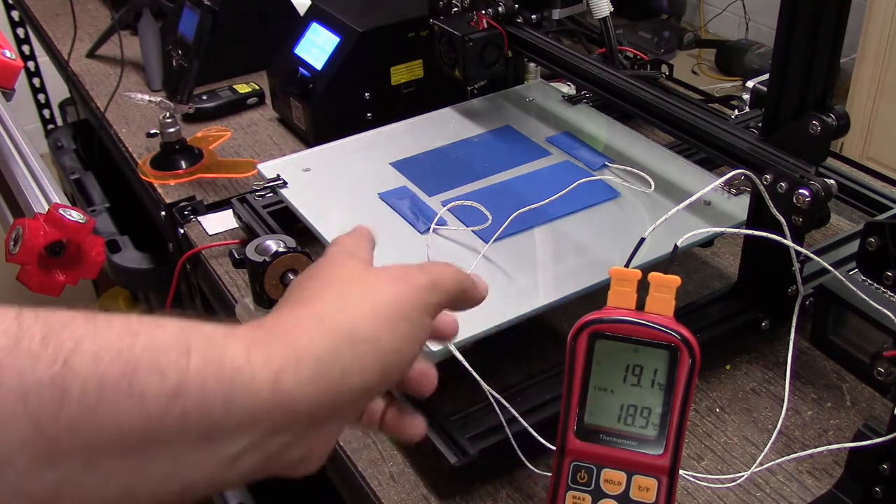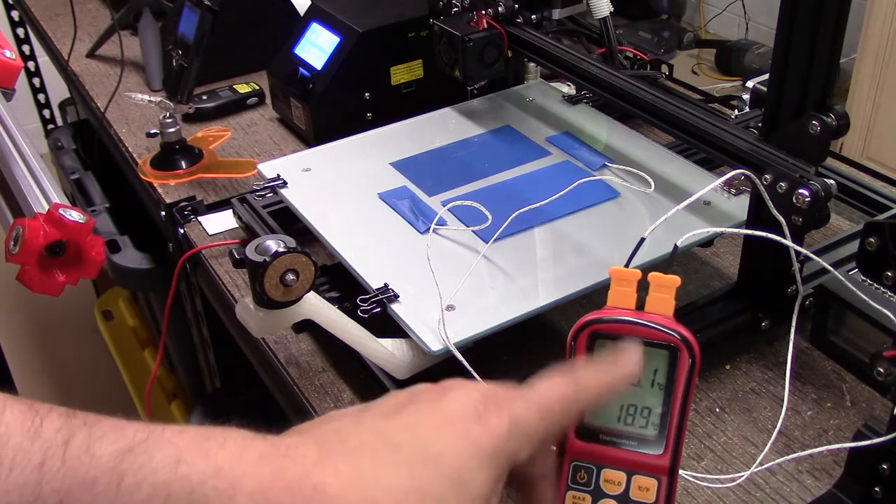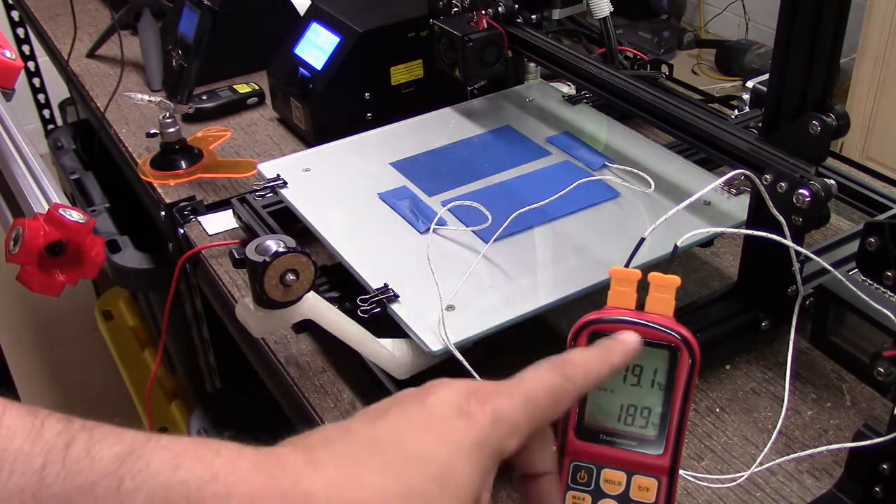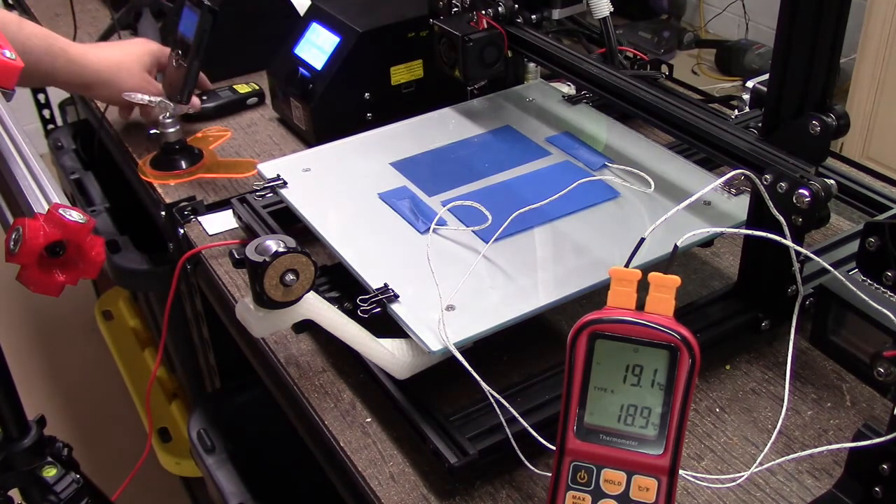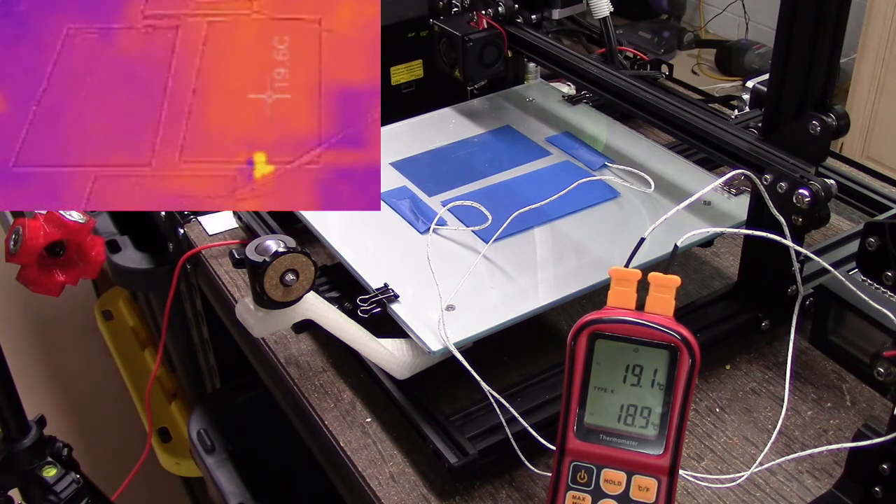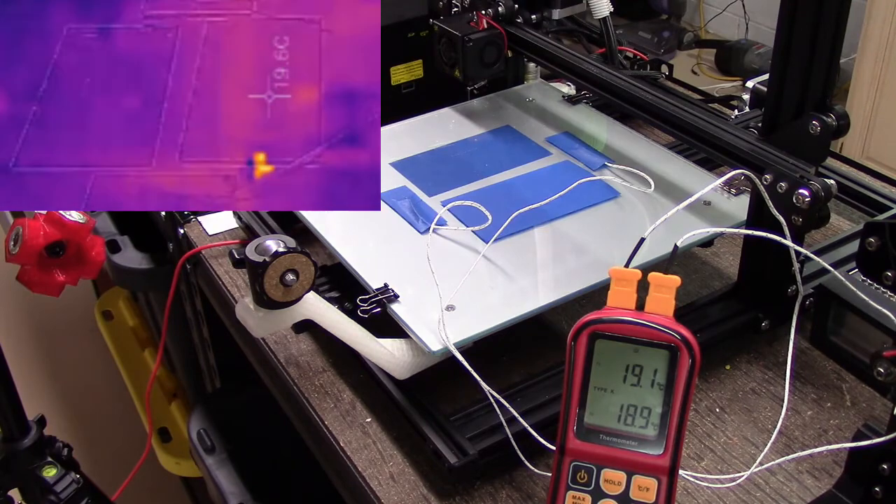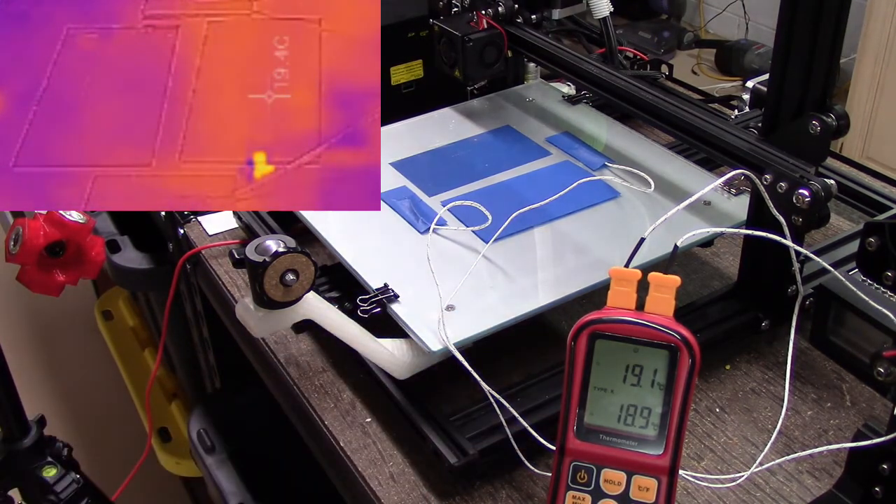You notice we're reading a front to back delta of about 0.2 degrees. I have 18.9 on the back, 19.1 on the front, and let's go ahead and start the video. I'm reading 19.5 C on the top tape on the bed. So I've got the top tape and the bottom tape.